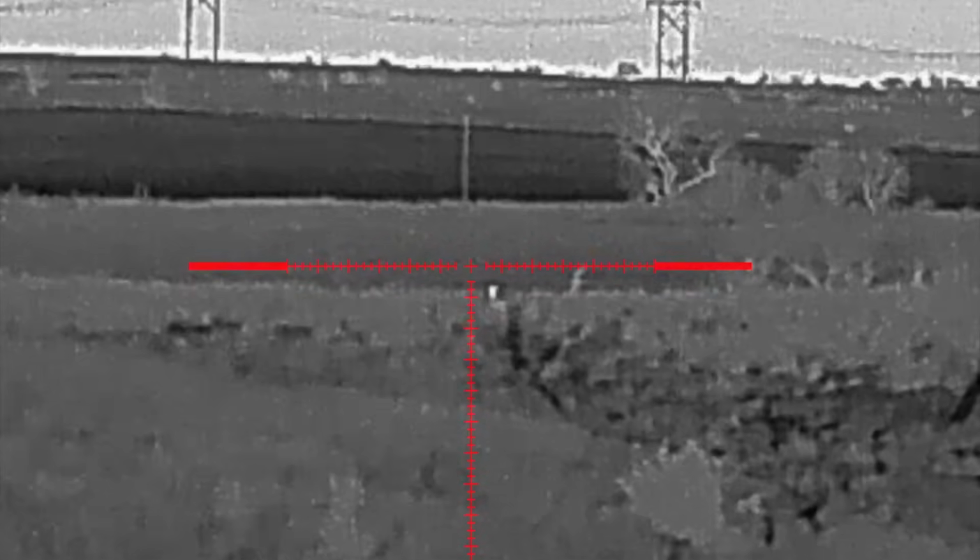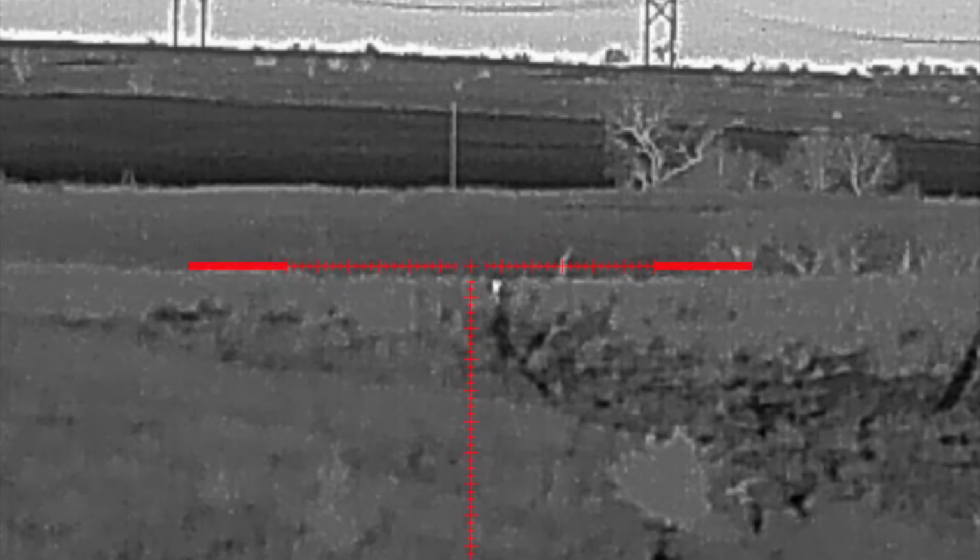I'll poke at him with you. Let's watch what he does first. I mean, we just brought him up out of that hole. Yeah, here he comes.